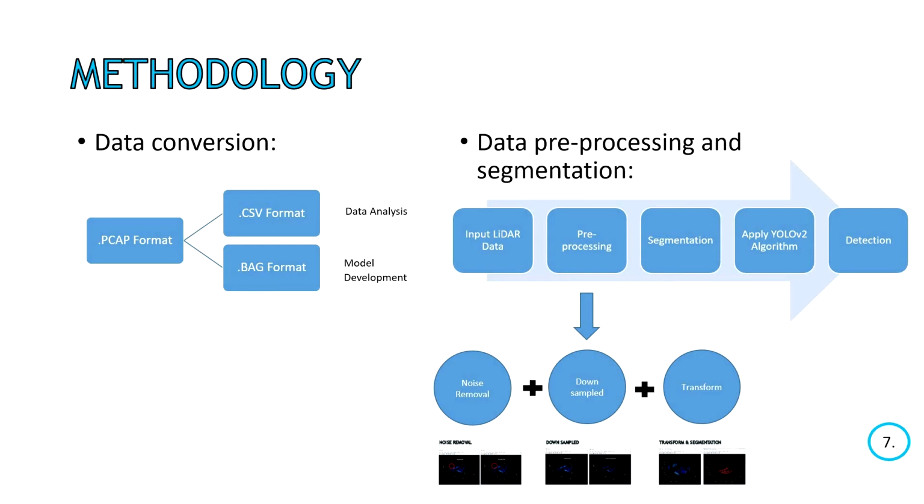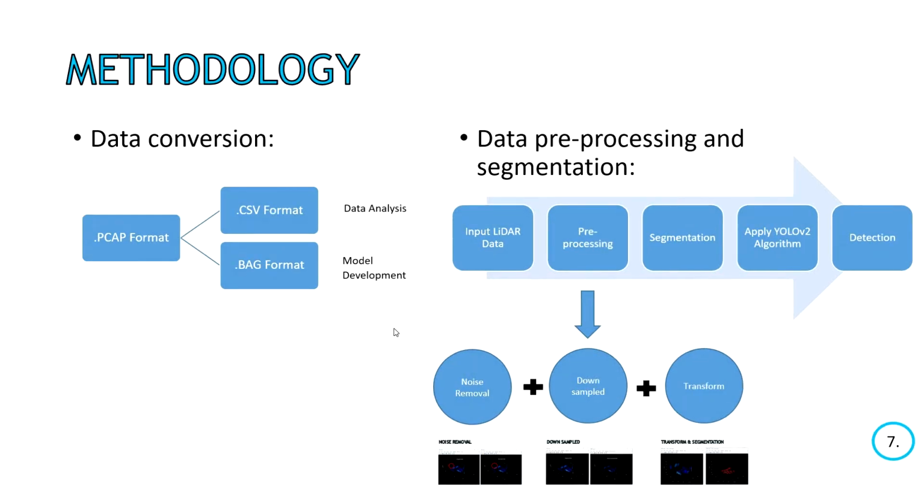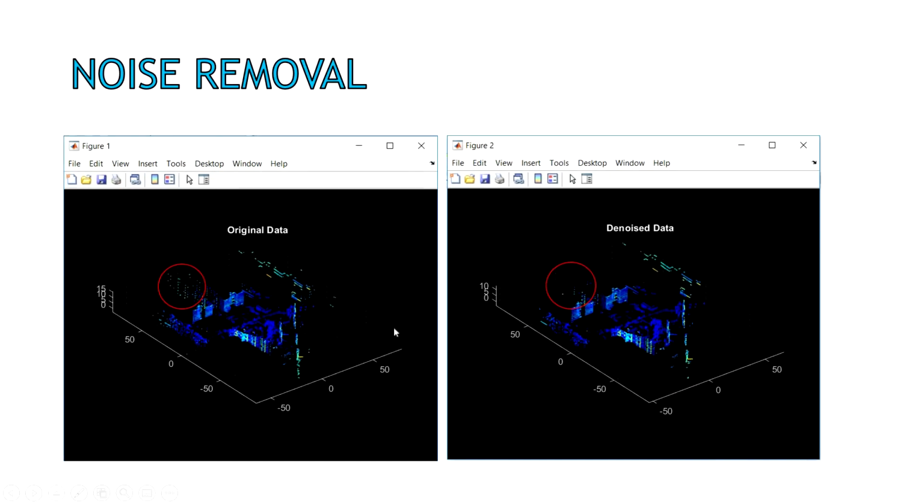After the conversion, the BAG format data will be pre-processed so that it can be used in the model development. There are three pre-processing steps to be done, and those are noise removal, downsample, and transform. Noise removal is to remove random point cloud that exists in the data. Based on figure 1 and figure 2, figure 1 is the original data, and you can see some of the random point cloud has been removed in figure 2.